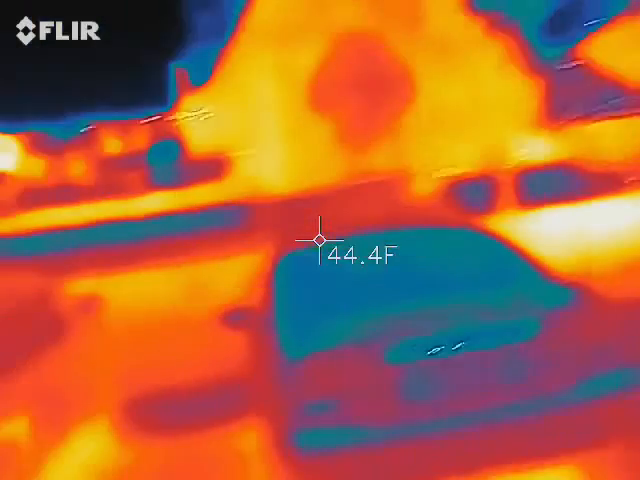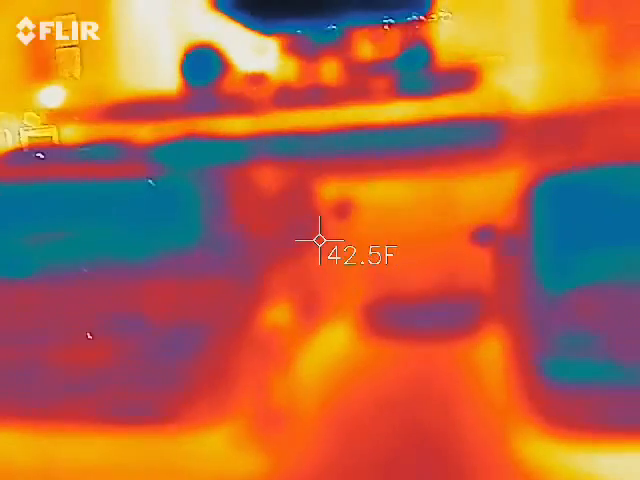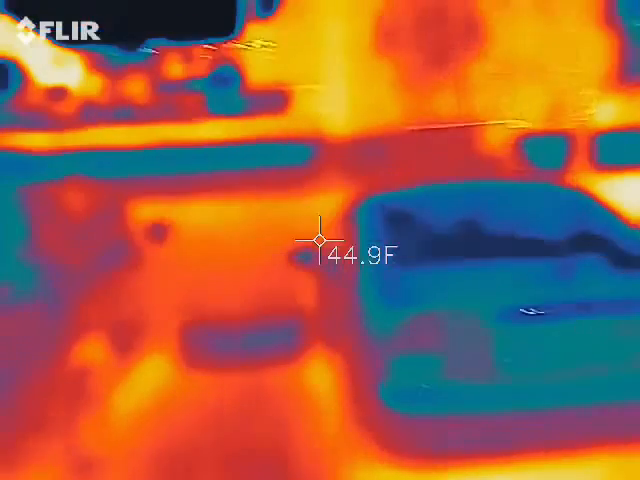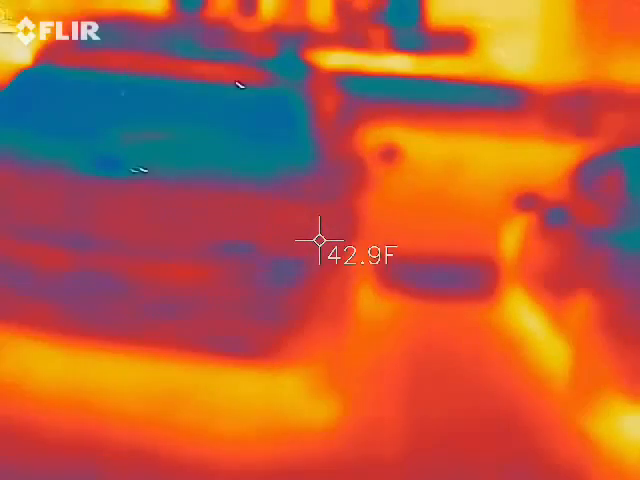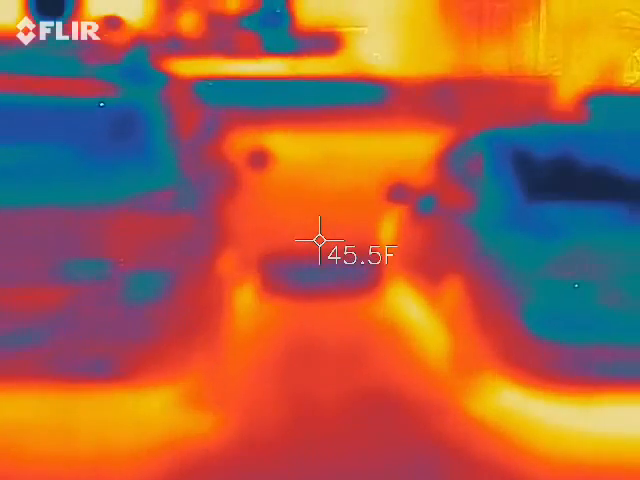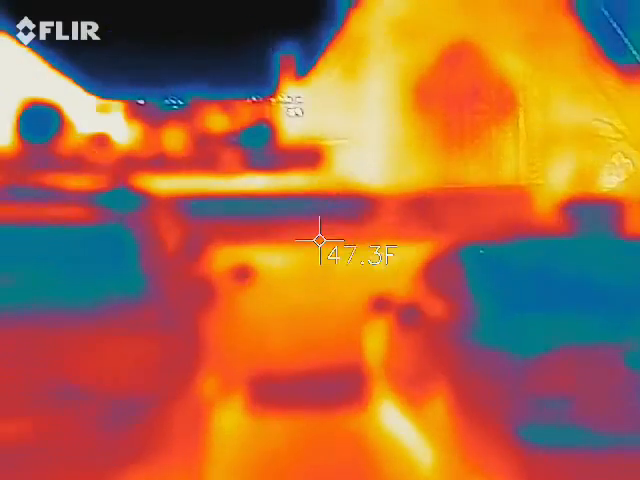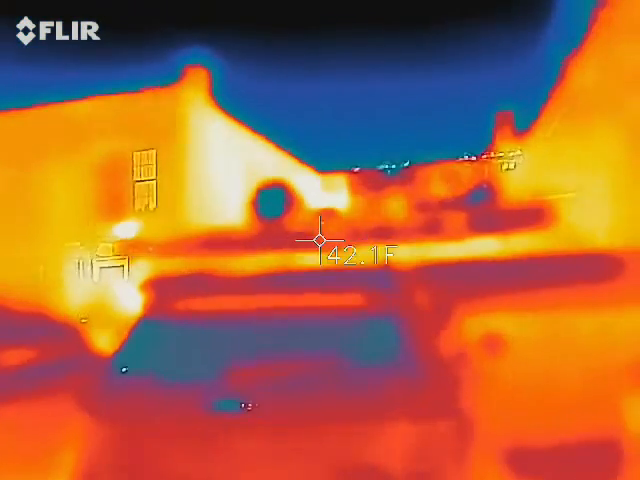Oh, no. Okay. What time actually? How long? Oh, we still got 35 more. Alright, so we got cars. And the mirrors. Everybody's pretty warm.